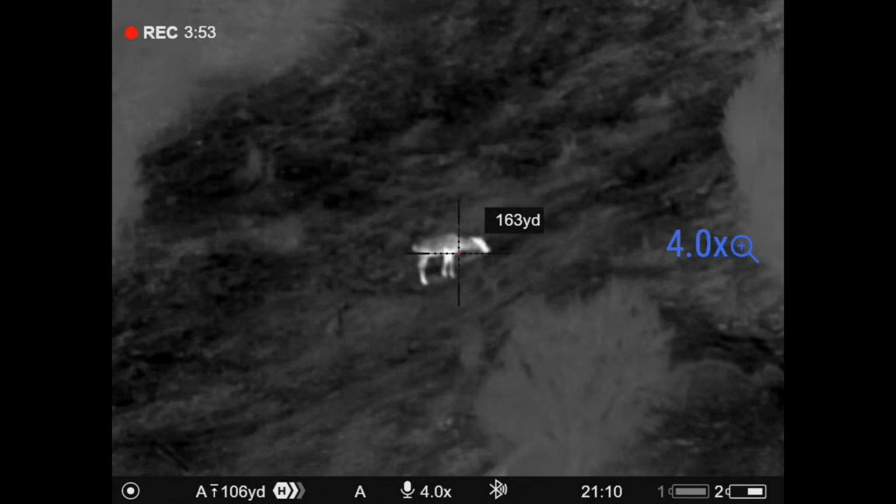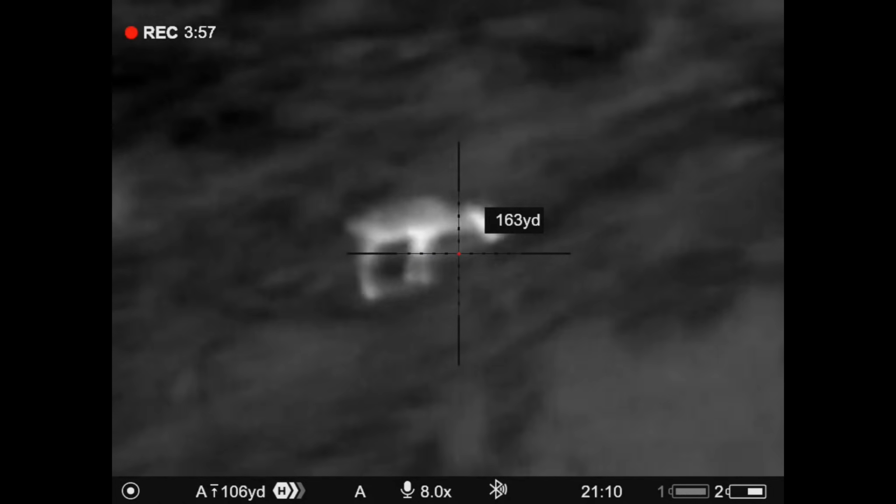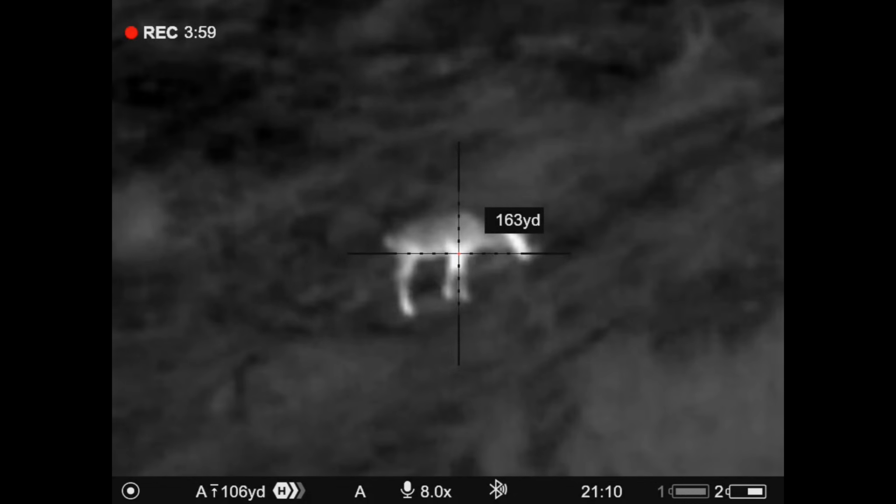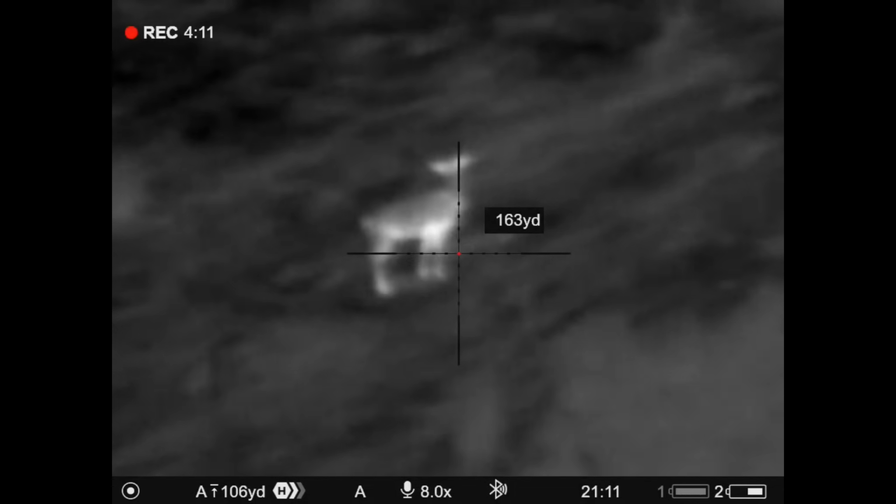I flicked through the various zoom options and decided that the 8x was the best for this range. Now it was time to line up on the shoulder and squeeze off the shot.